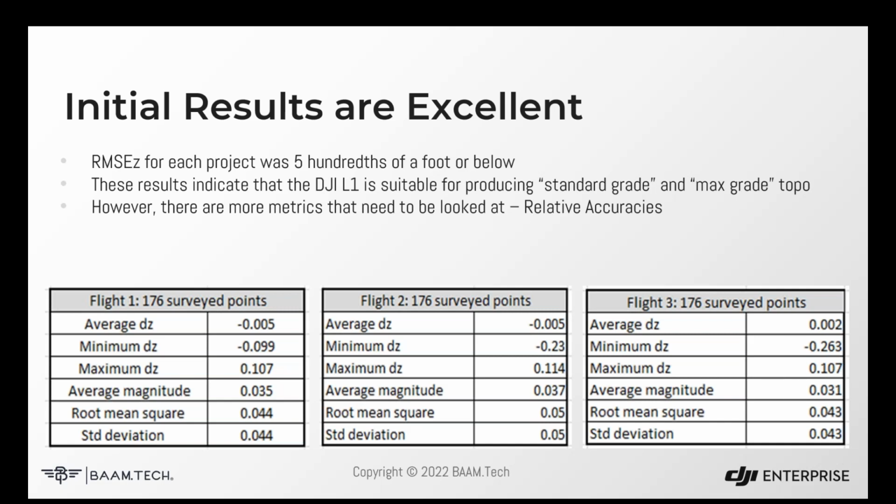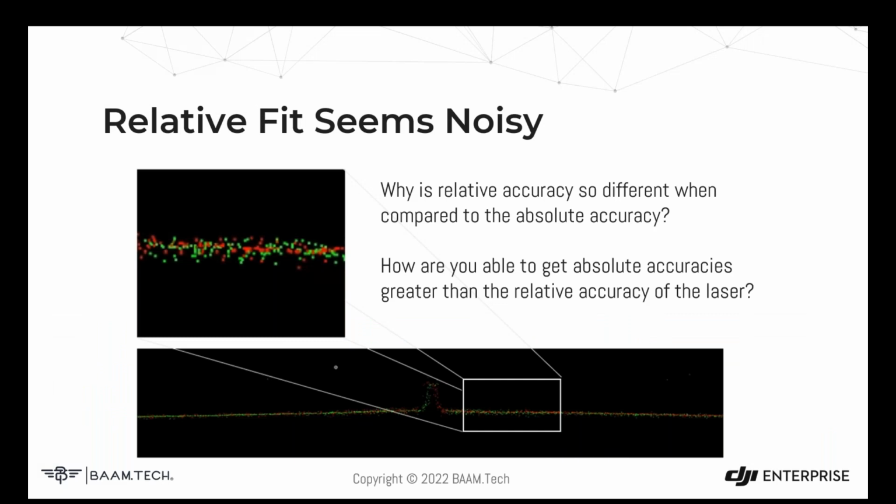And oftentimes we are better than requirements for a max grade topo. But absolute accuracy is only one part of what we look at. So we obviously needed to understand the relative fit. And this is something I think is really unique in LiDAR right now, and I love having this conversation, because of how the automotive grade lasers are changing the way we think about LiDAR.